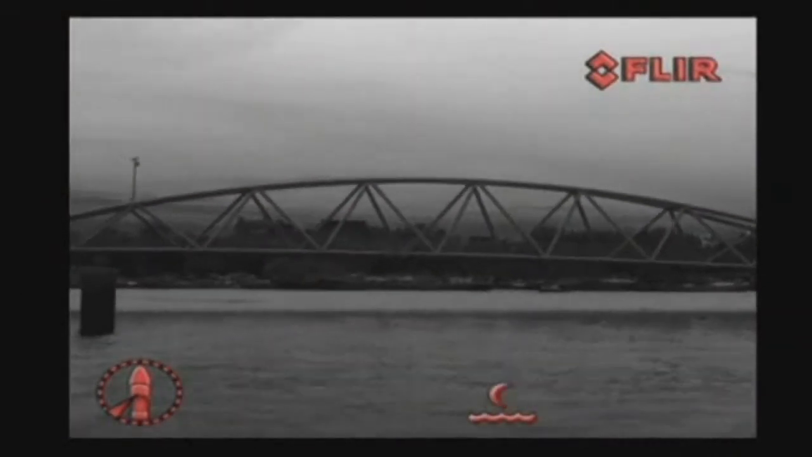The Scene button cycles through night docking, day running, man overboard or night running settings to change the brightness and contrast of the thermal image. Varying conditions make one setting more appropriate than another for a specific task. The Color button allows for different color palettes such as black hot, fusion, rainbow, red hot and white hot.